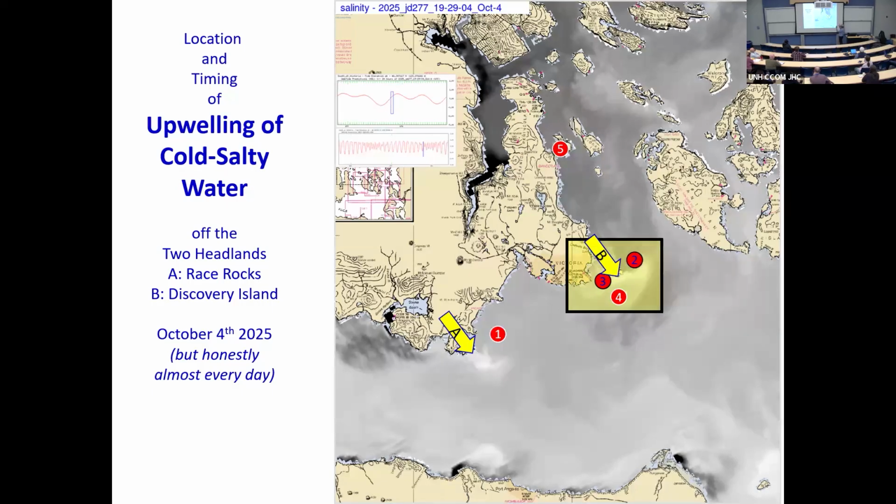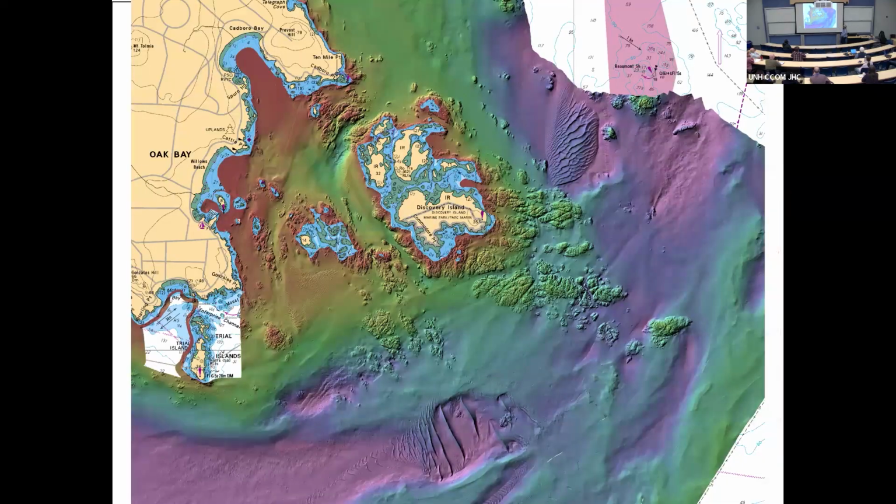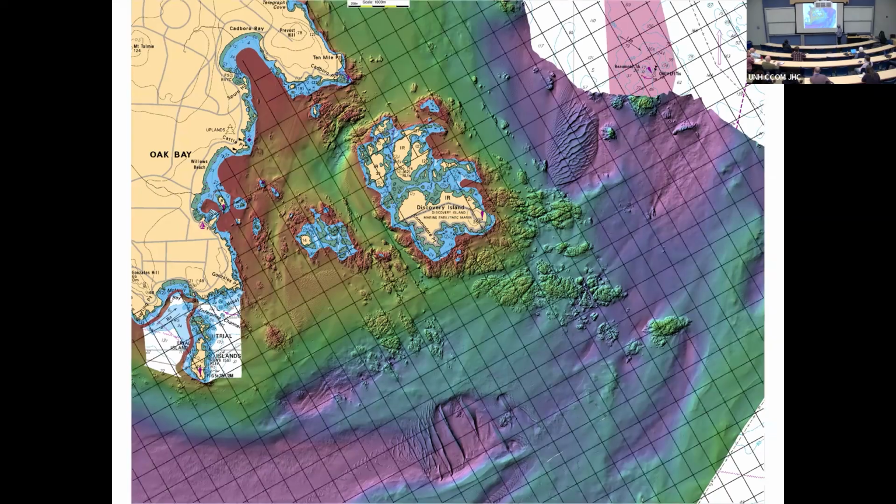So if we now zoom right in on Oak Bay itself and Discovery Island, we've seen this before. The thing to notice is there's the rock constriction offshore of Discovery Island. This is what's forcing the upwelling here as the flood tide comes in around here. But with the hydrodynamic model, there's always a limit in resolution. If you're going to go from one end of the Strait of Georgia to the other, about 600 kilometers, you can only support 500 meter resolution.